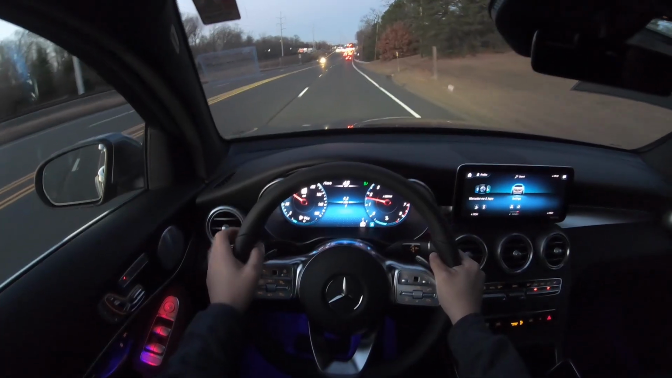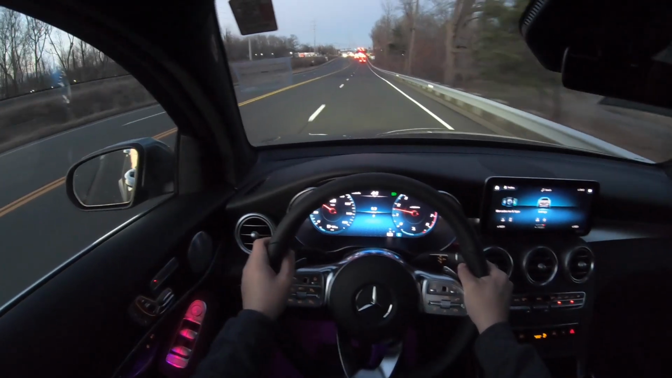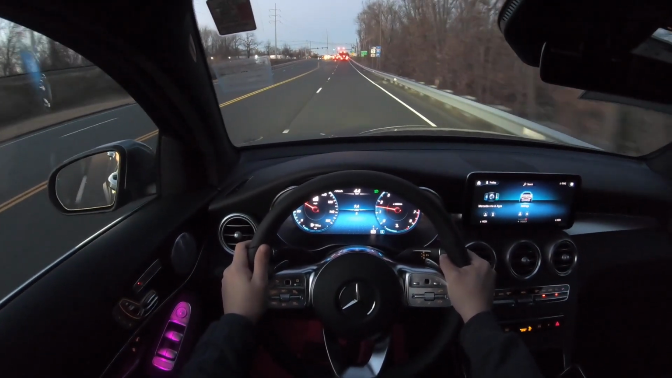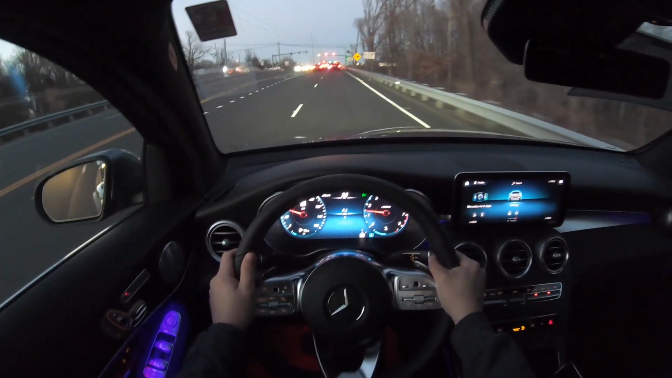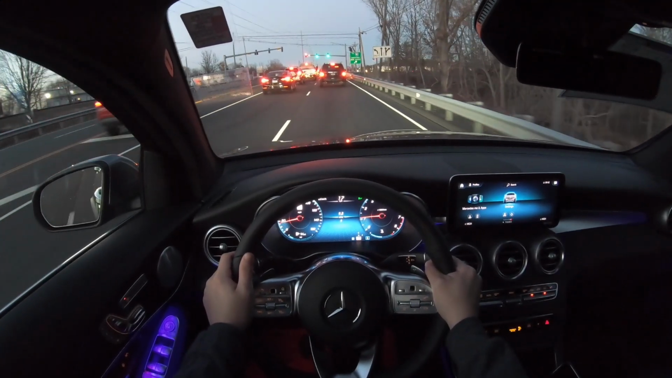But anyways guys, driving this GLC, it's nice and quiet. I'm hearing a little bit of wind noise that is coming from the windows. Very comfortable, and it's nice and quiet. There's not a lot of road noise.